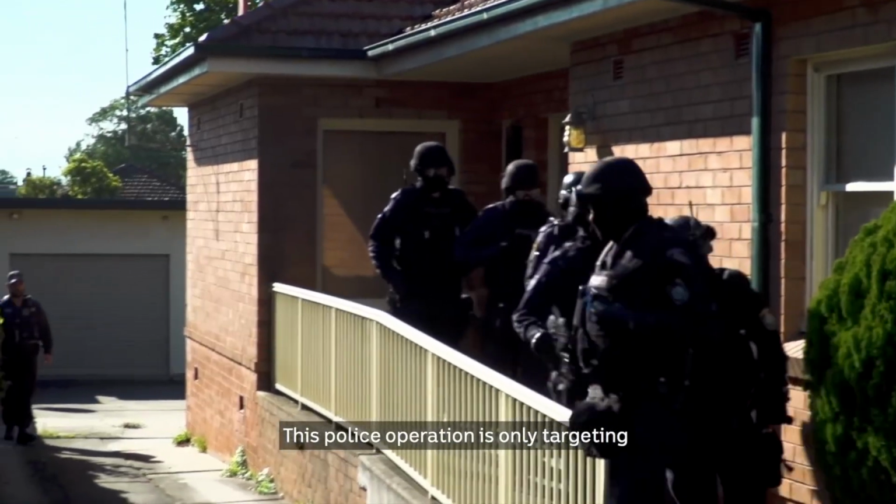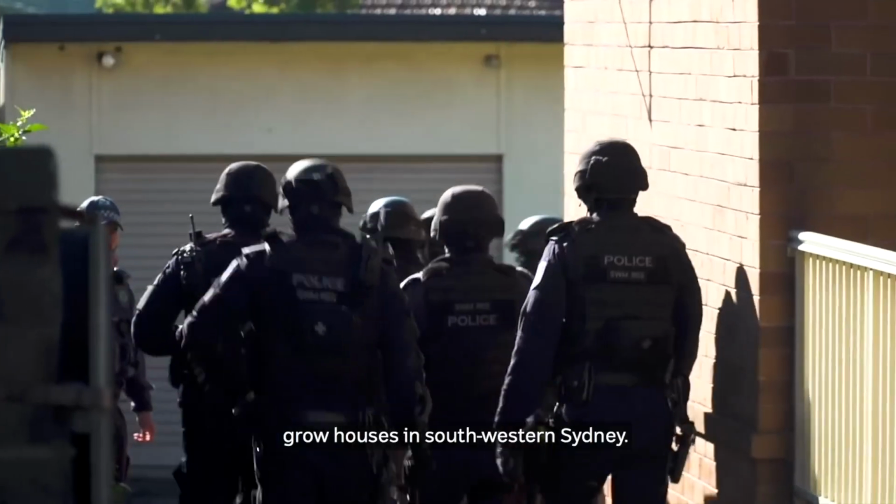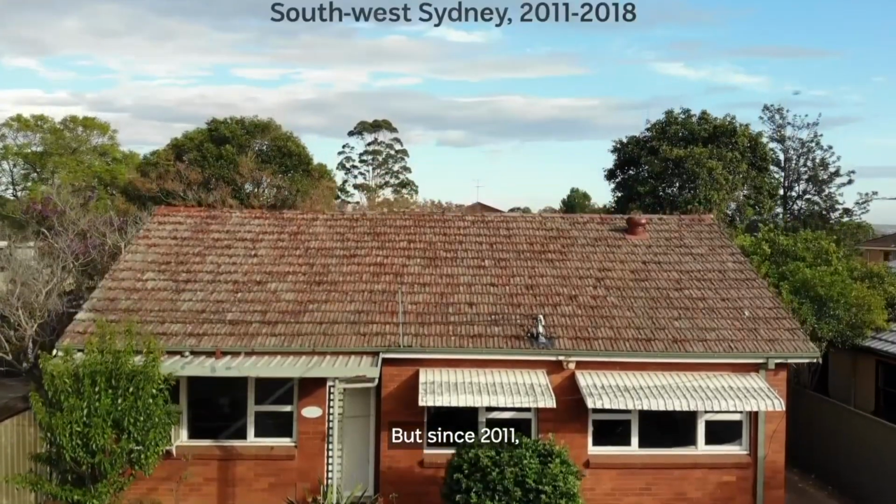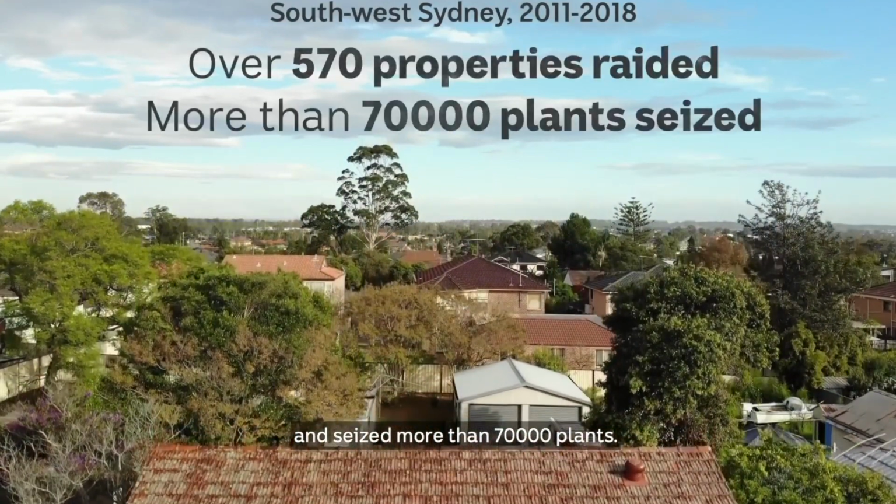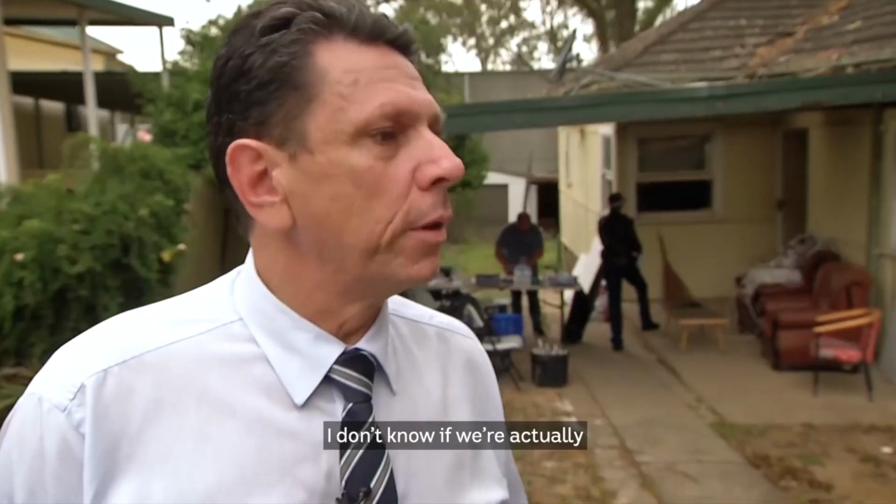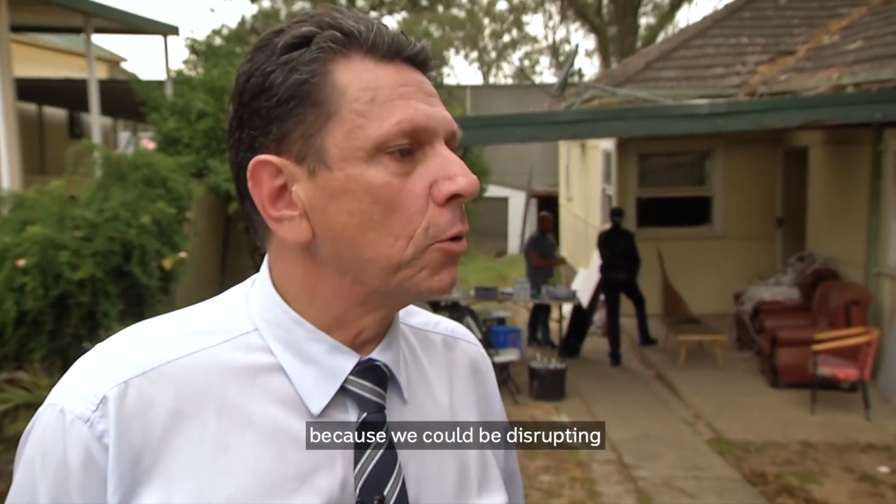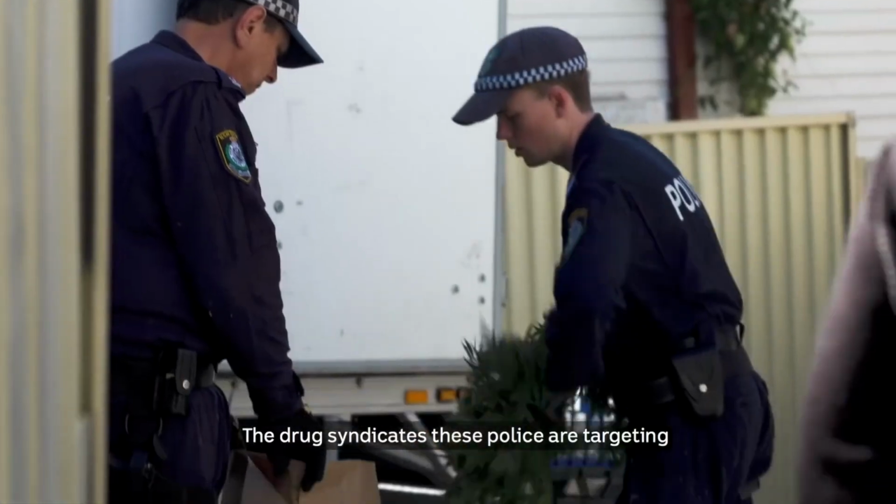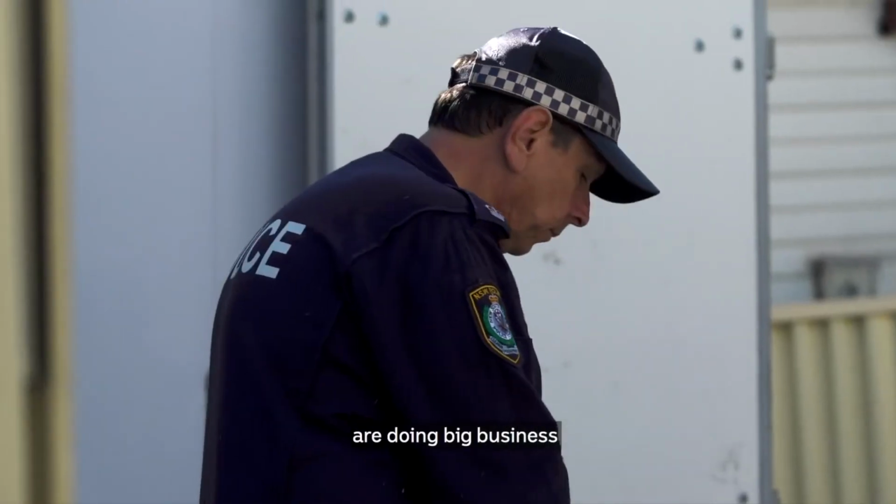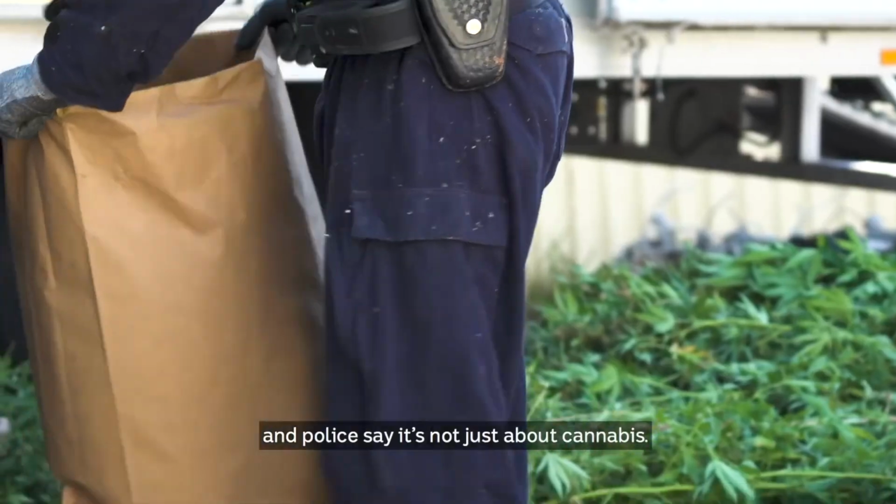This police operation is only targeting grow houses in southwestern Sydney, but since 2011, it has raided over 570 properties and seized more than 70,000 plants. I don't know whether we're actually making a dent into it or not, because we could be disrupting one here today and another 4 or 5 could be popping up. The drug syndicates these police are targeting are doing big business, and police say it's not just about cannabis.